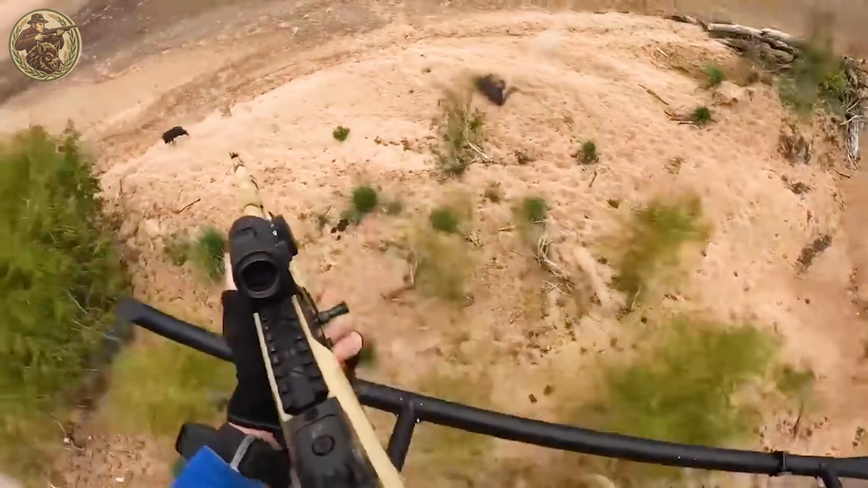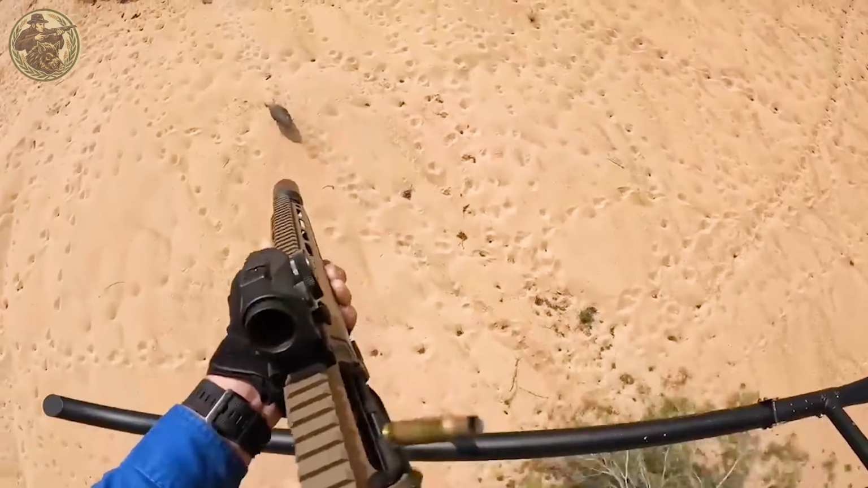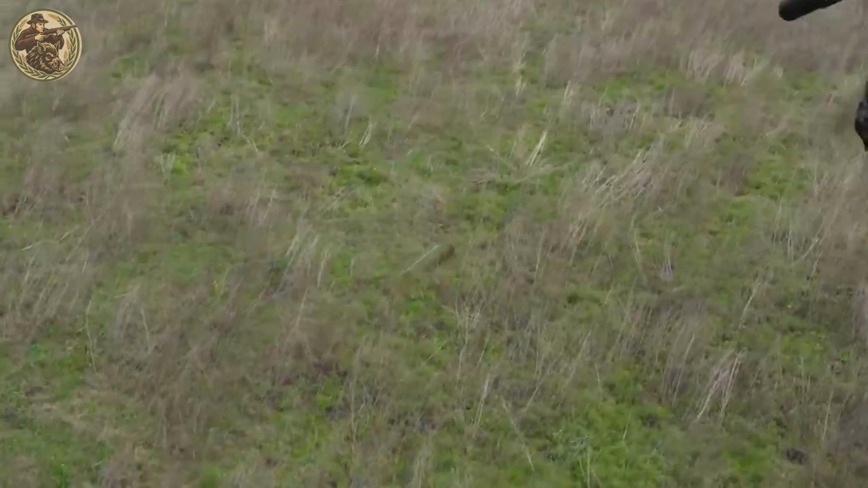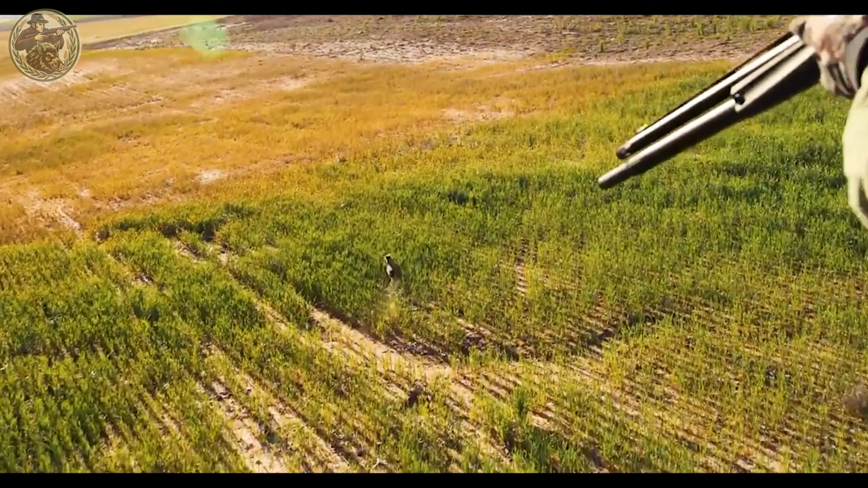"You're not just hunting feral hogs, you're defending the land from an invasive onslaught," said a veteran pilot with over 300 flights under his belt. During the 2024 season alone, aerial hunts helped eliminate more than 7,500 feral hogs across central Texas, significantly cutting crop losses.